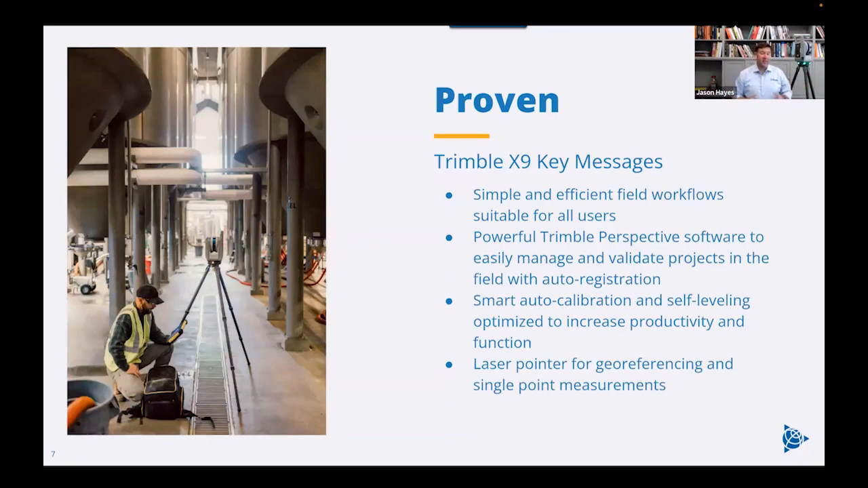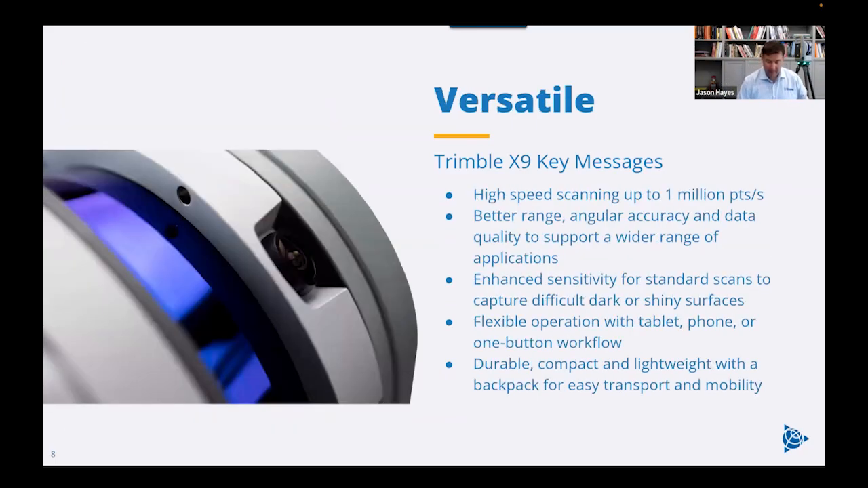Now, another nice feature with this is the instrument also has a built-in laser pointer. Now, this is great for when you want to take a single discrete measurement on something, such as a target or a control point. You can turn this laser on, you can point at it, and you can see it visually on the ground or on the wall or on the target, and then take a more precise measurement directly on that point.